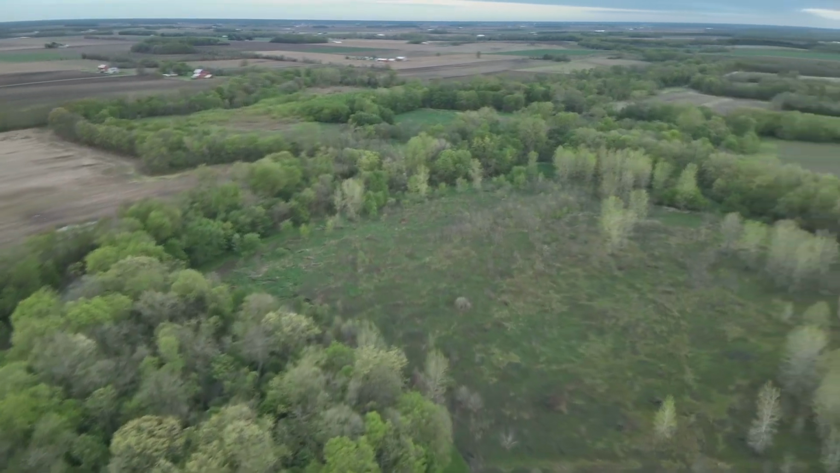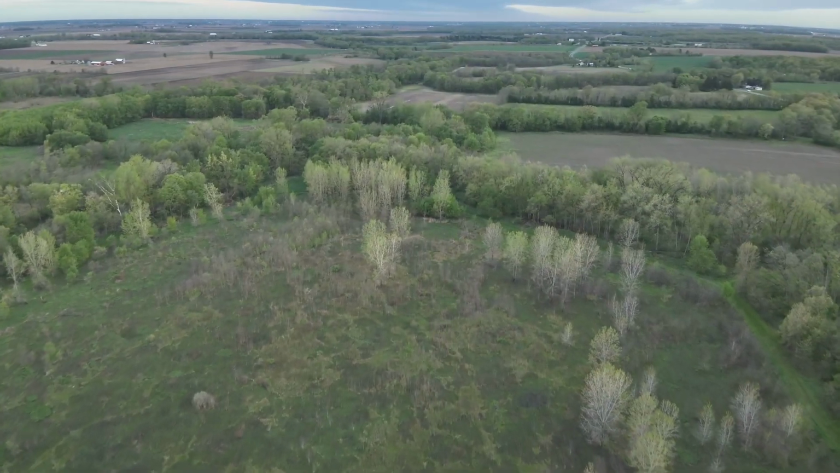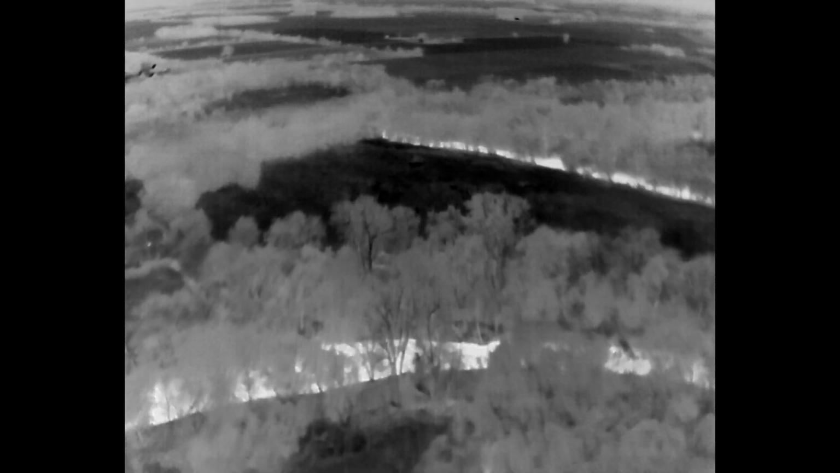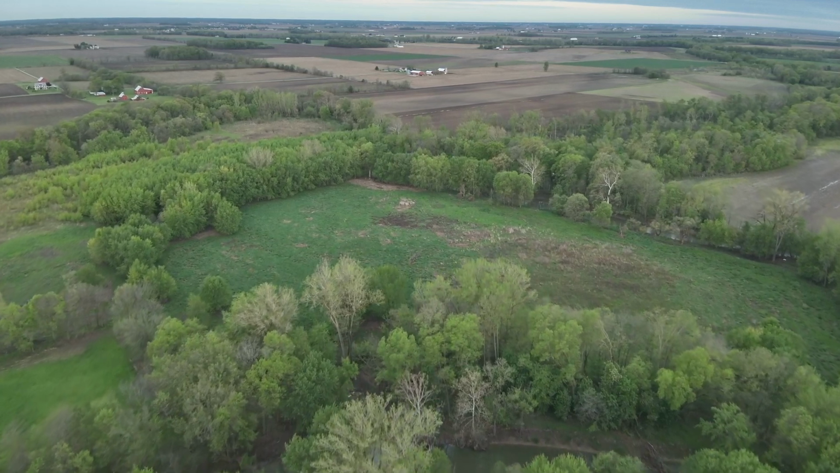You're going to see a lot of deer in a very short time, a lot of deer in the same frame without any editing at all. I'll let you count them. I don't want to spoil it for you, but I'm flying around here looking for what my audience has learned, the white thermal signatures.